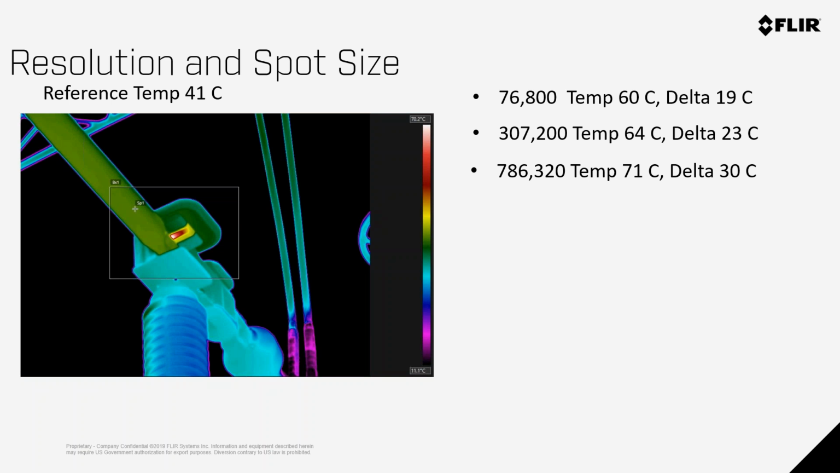I've added this one color photo because sometimes people like black and white. Some people like grayscale, or grayscale is black and white, excuse me. Some people like ironbow, which was the previous. In this example, I actually like rainbow. It's one of the few ones I do like rainbow because rainbow truly identifies where that heat is actually centered on this target, and the rest of the heat is conducting away. That's why that finger in this example looks warm.